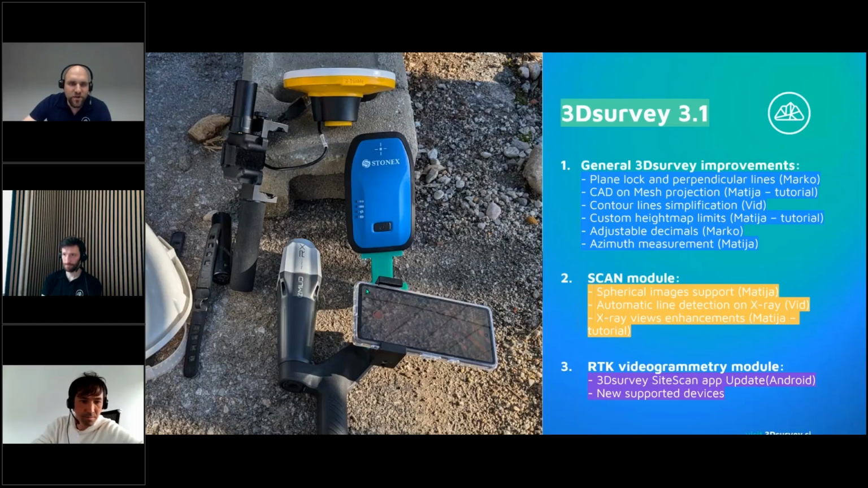Chiara asked, can we modify the range of the intensity values of laser scanners? That is in connection to defining the range for the height map. I think we can do it. No, but it's possible. It's the same way for the intensity as it is for the height map. Yes.